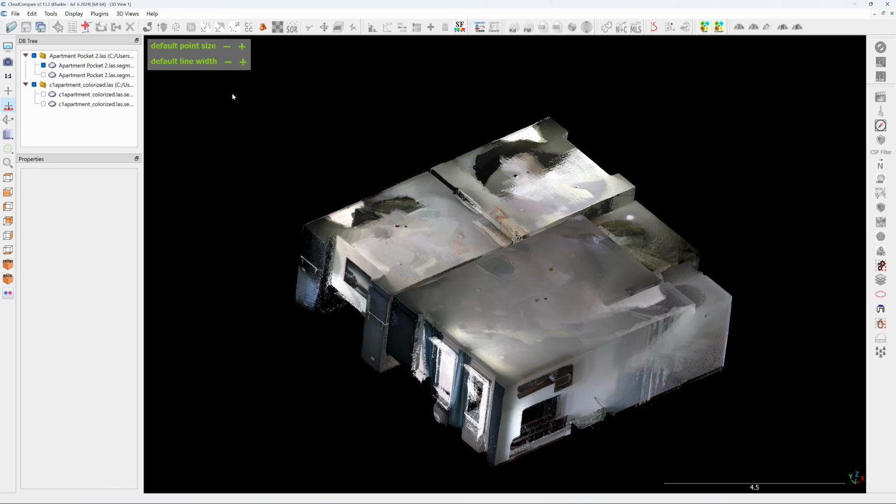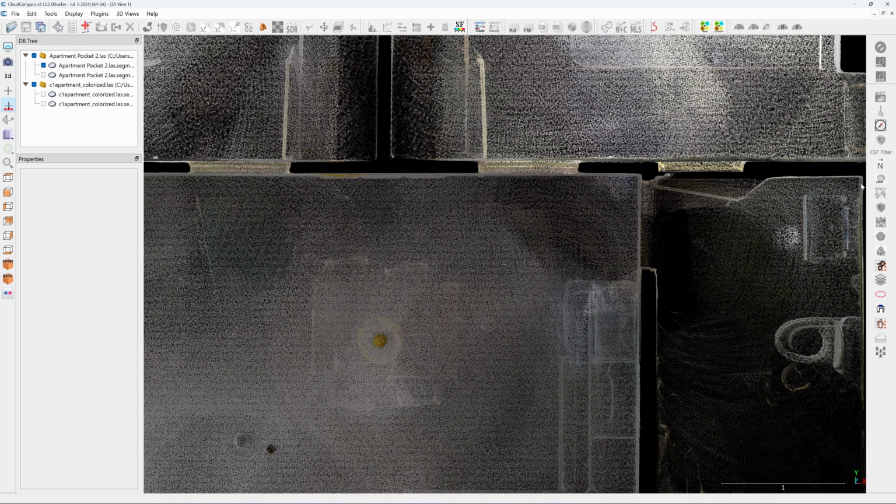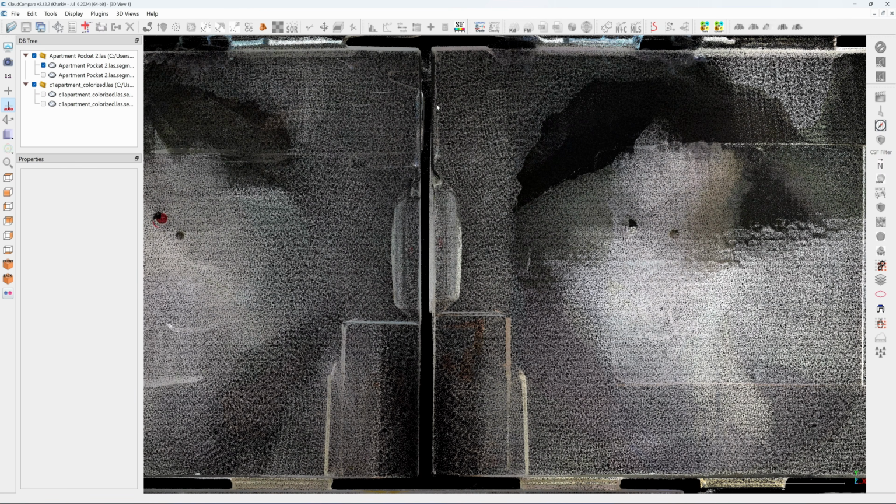Here is the Pocket 2 scan result. The bathroom appears slightly tilted and the wall isn't parallel to the bedroom wall. As you can see, there is a noticeable gap on the right hand side. The wall between the two bedrooms is also not parallel.